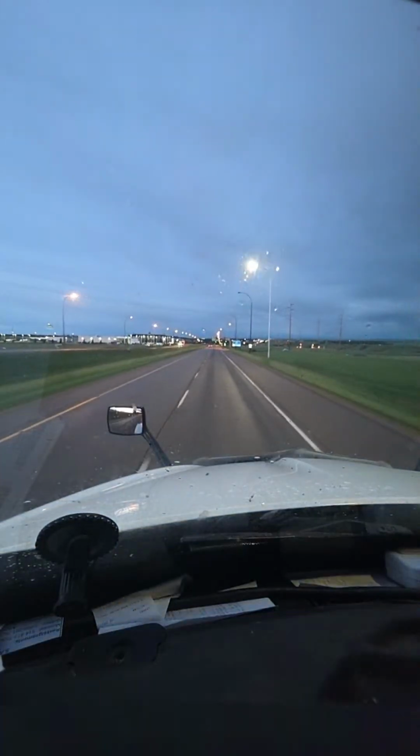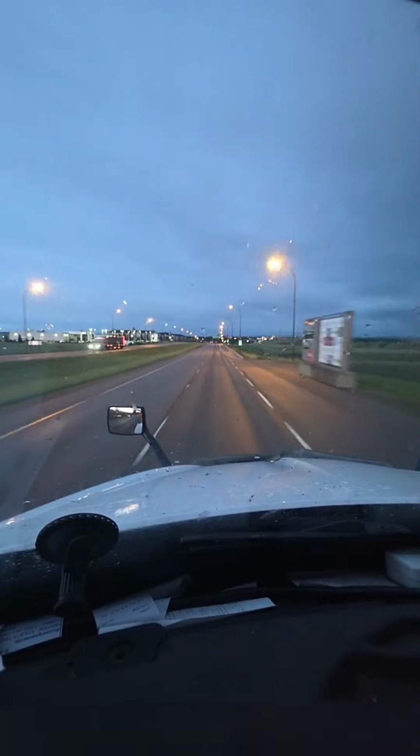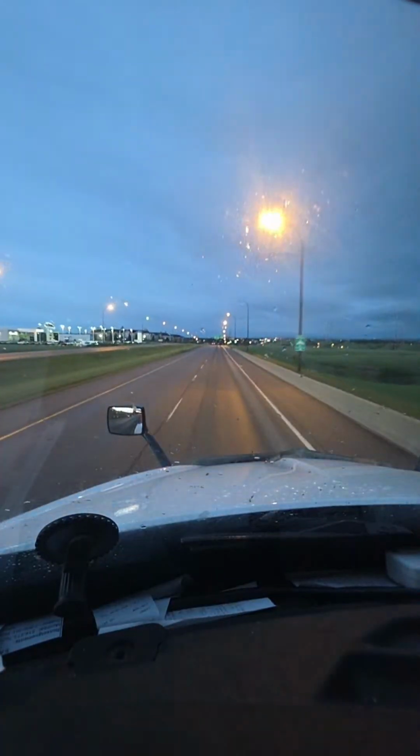Traffic is getting worse. You're still on the fastest route. Speed limit reduced ahead. So it's pretty good.